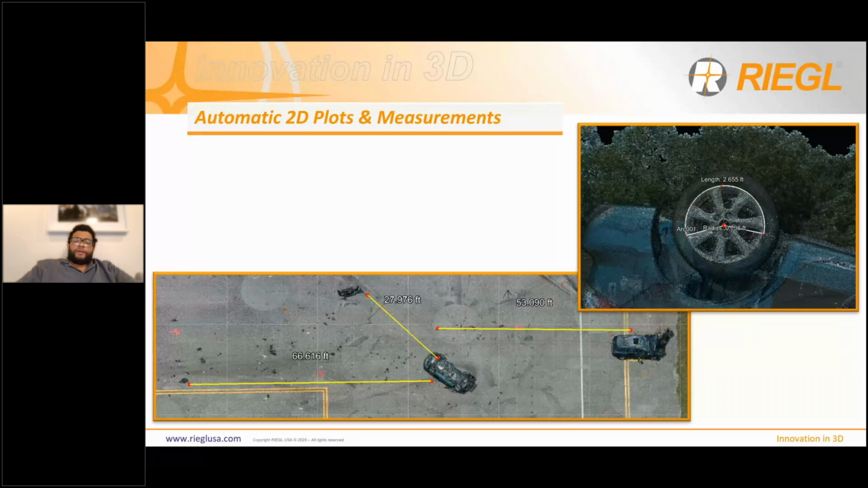And then there's also the arc measurement tool, which is shown on the right-hand side. You can just choose three points in a circular fashion, and the software will tell you the arc measurement of that, and it'll also tell you the radius of the circle that you've chosen.